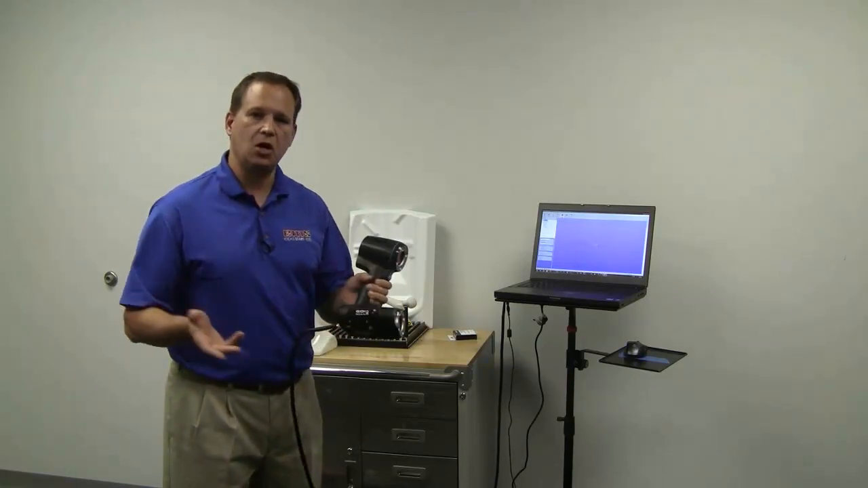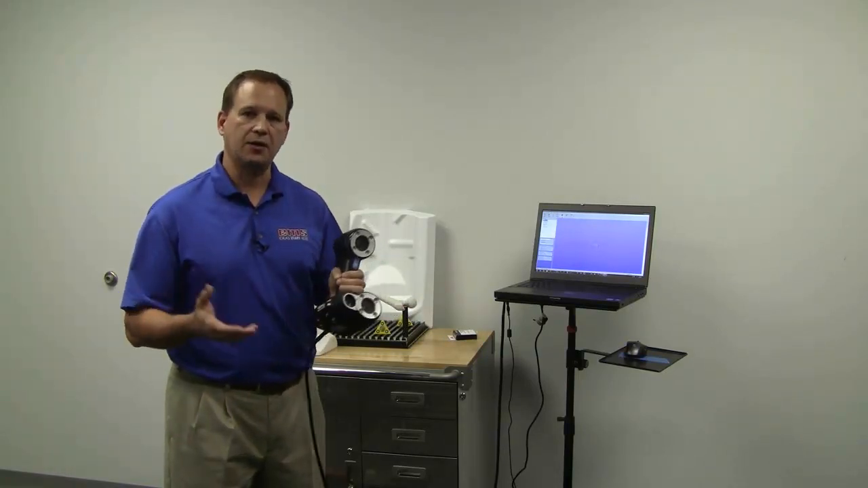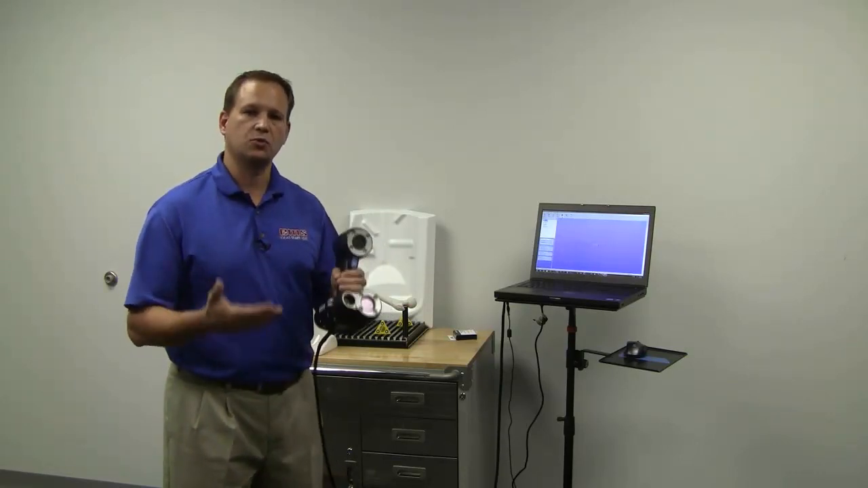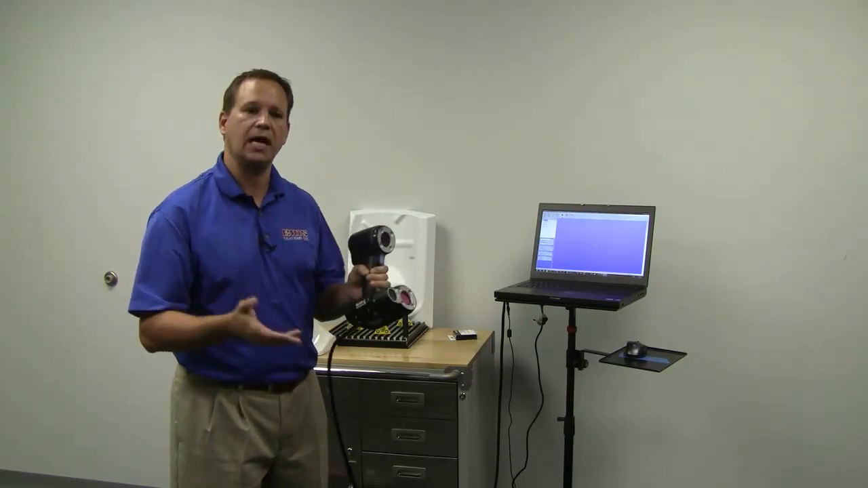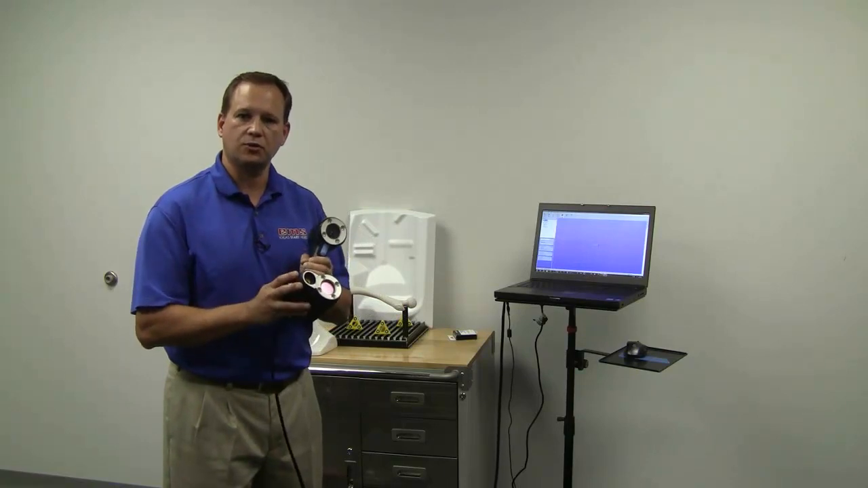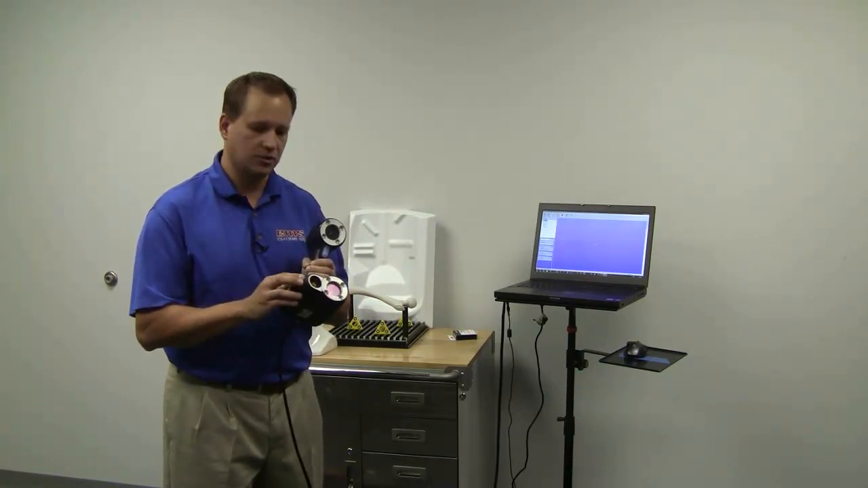Now Creaform has been known for quite some time for making handheld scanners, but traditionally they've always been laser-based scanners. So the light source was a laser-based stripe, or actually two stripes in an X pattern that would scan the part. This is a structured light or white light LED light source.